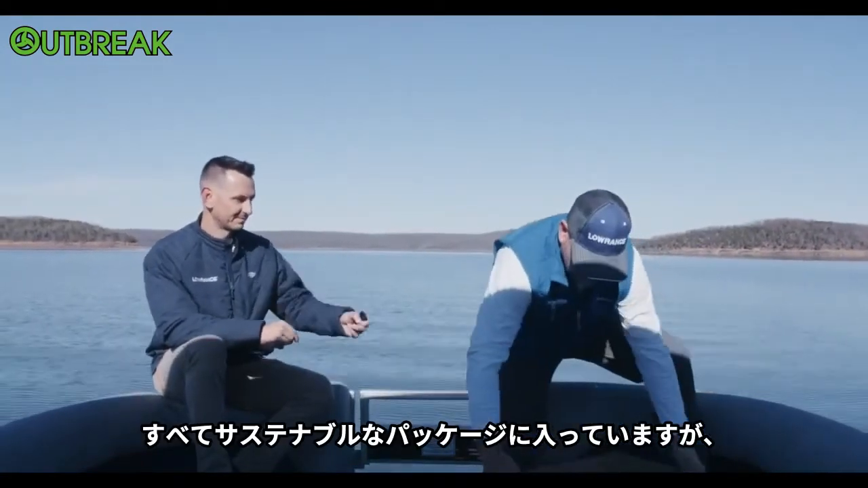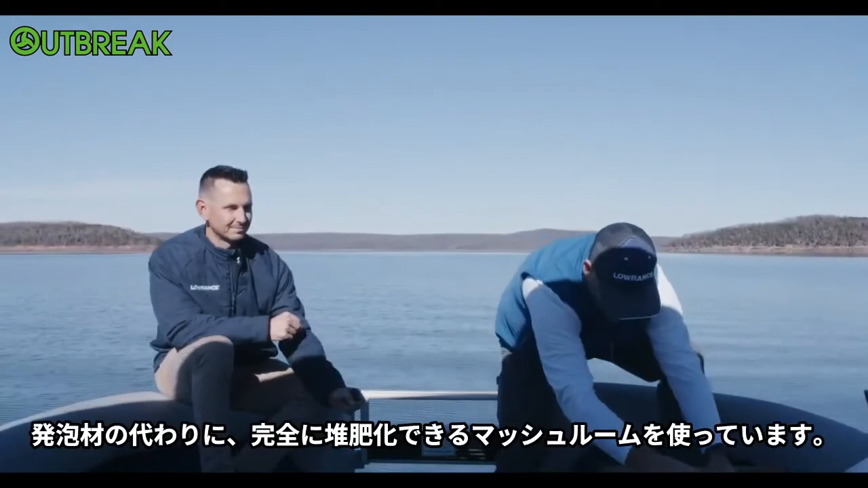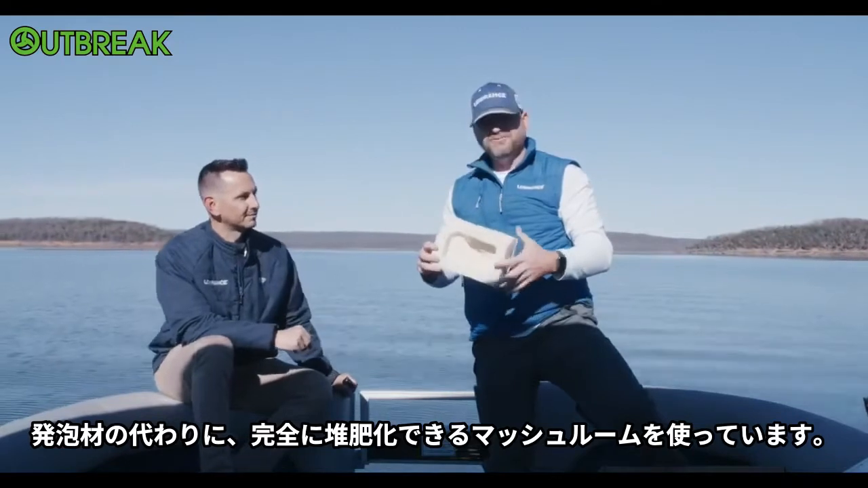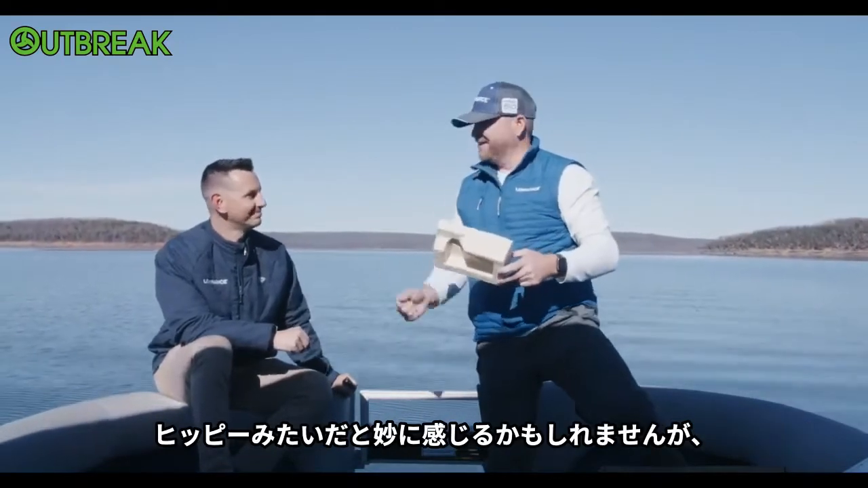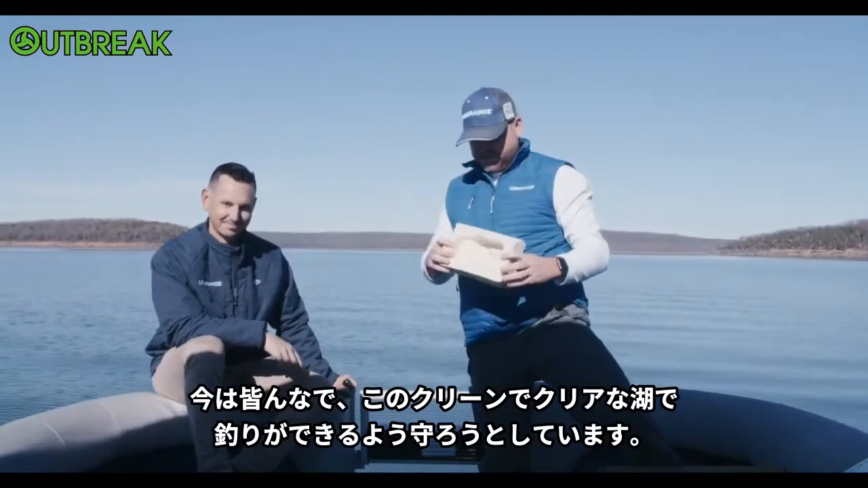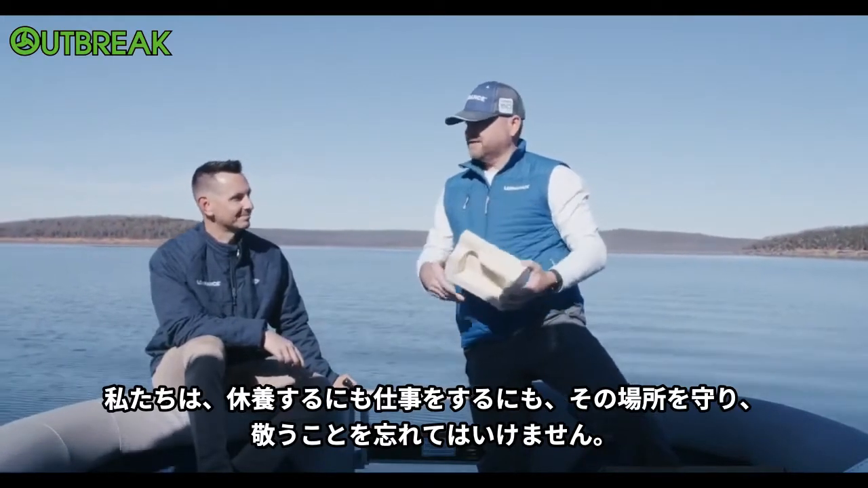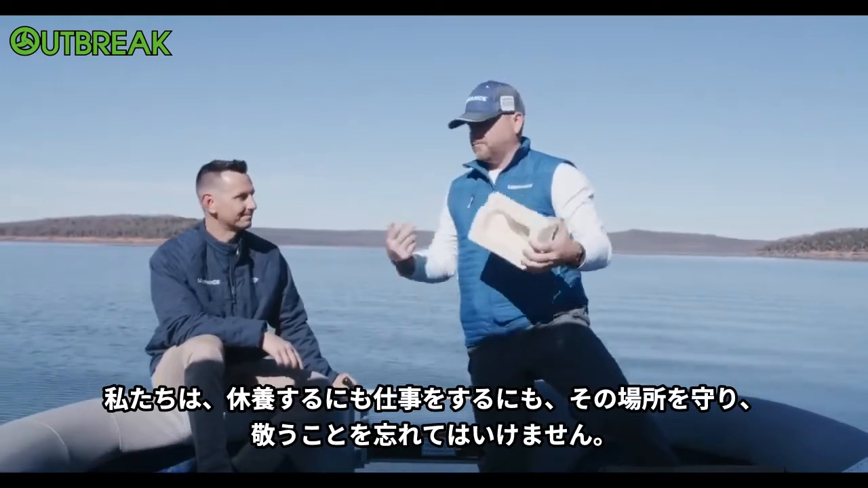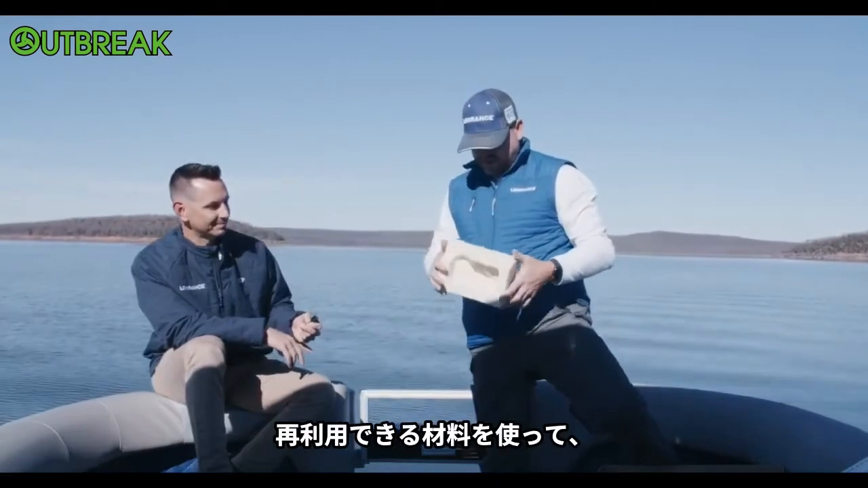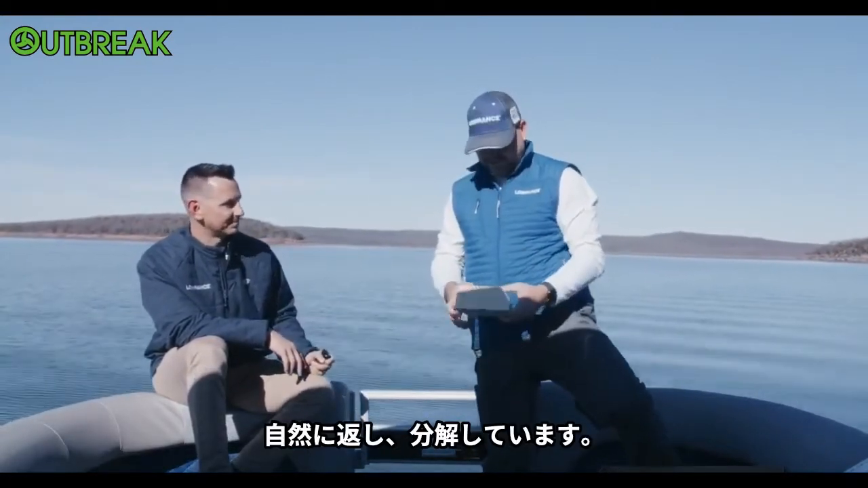But it is all in sustainable packaging. It is the first time we are using, instead of foam, totally compostable mushroom. And it kind of sounds weird, you think, oh, you guys are hippies. No, really, we're trying to protect this clean, clear lake that we fish out of right now, right? We want to make sure that we protect and respect the place that we go for our recreation, for our profession. And by taking out all single-use plastics, we have that ability. And again, using materials that are naturally available and they're going to break down.